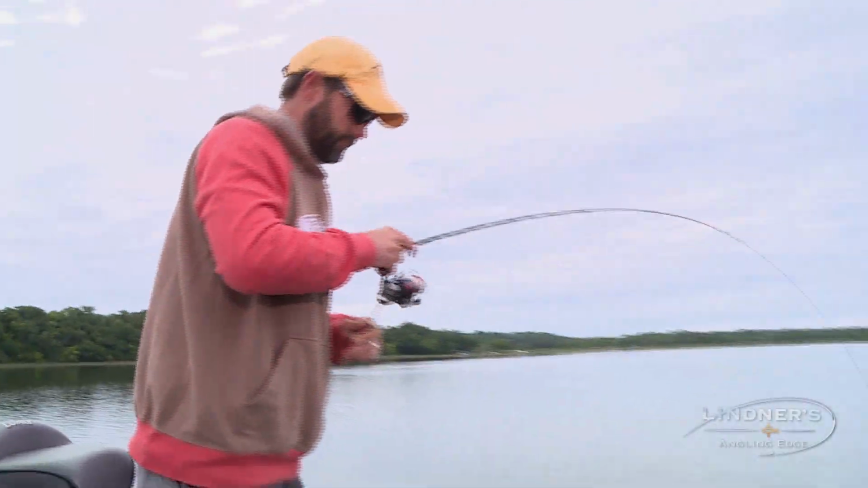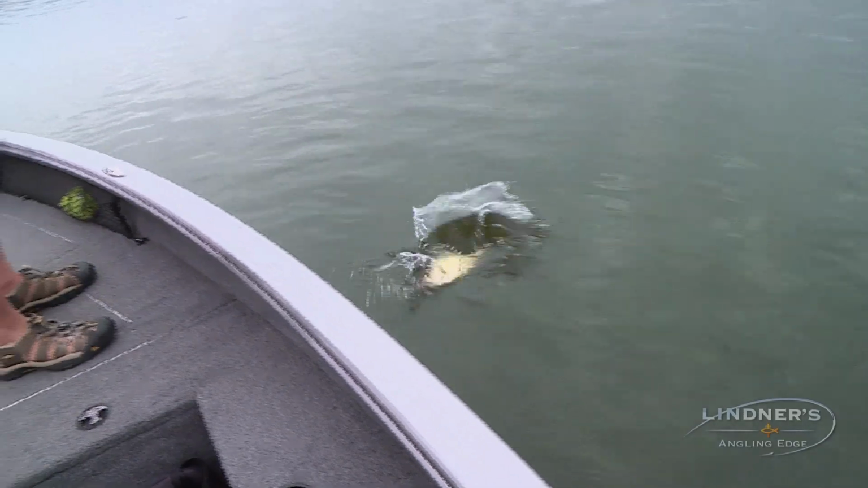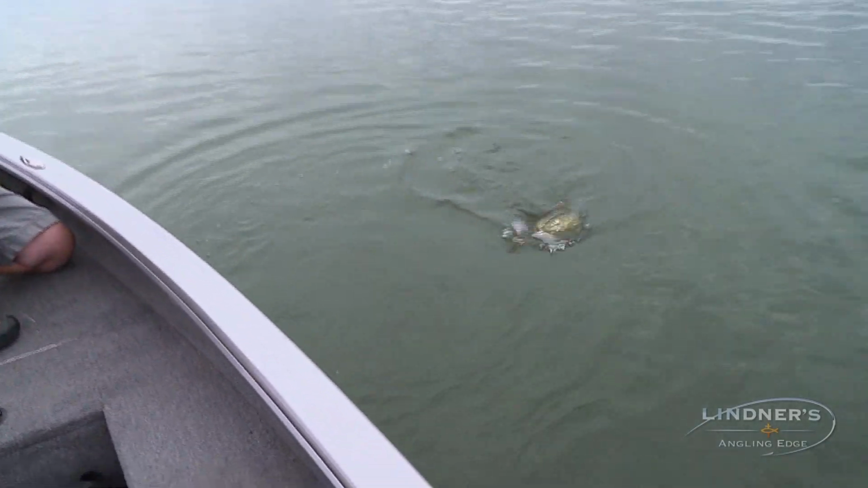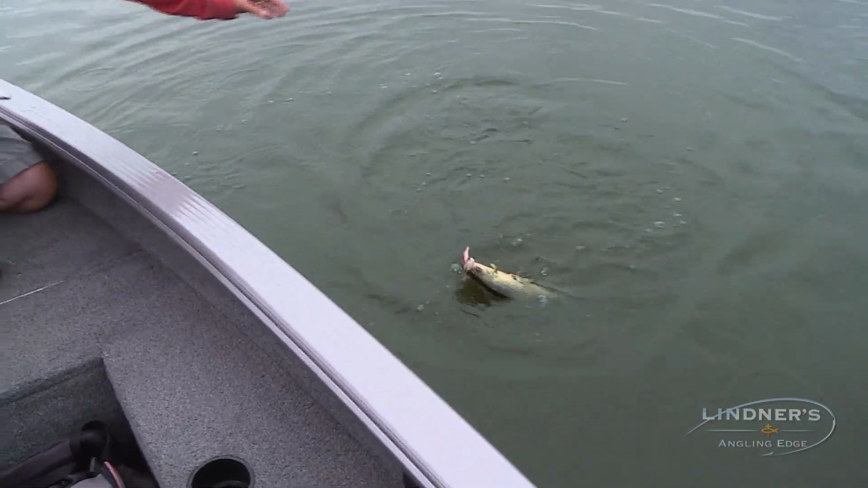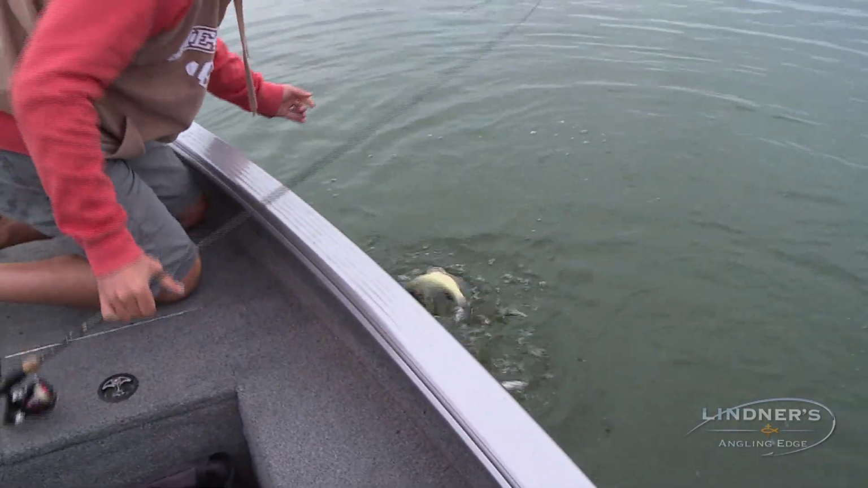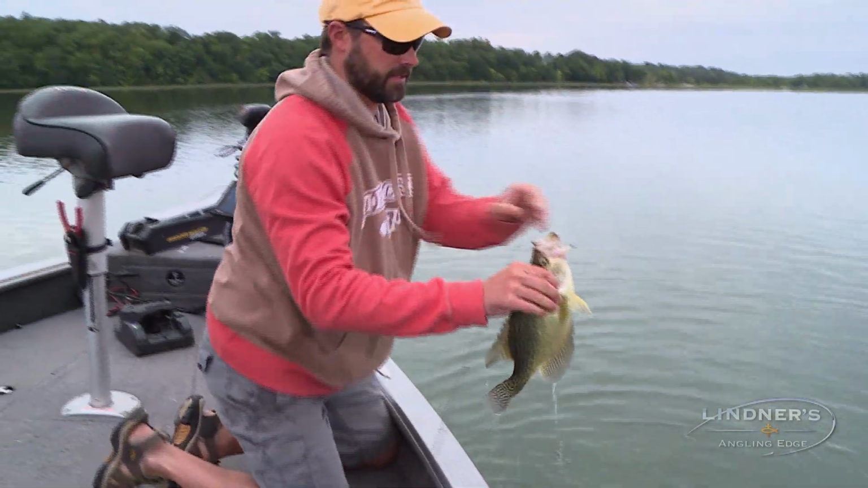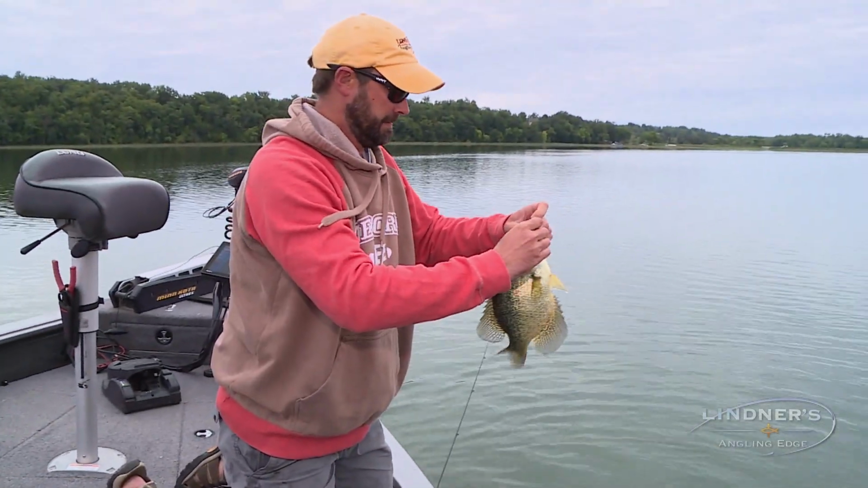There he is. Got him. Another nice one. Another tanker, Dano. Oof. Look at the size of that one. Holy mackerel. Wow. Do you want me to get the net? We might have to get the net for some of these. Wow, this is a jumbo. Here, I got it. Those hooks are so small on this bait. Wow, look at the size of that fish, man.